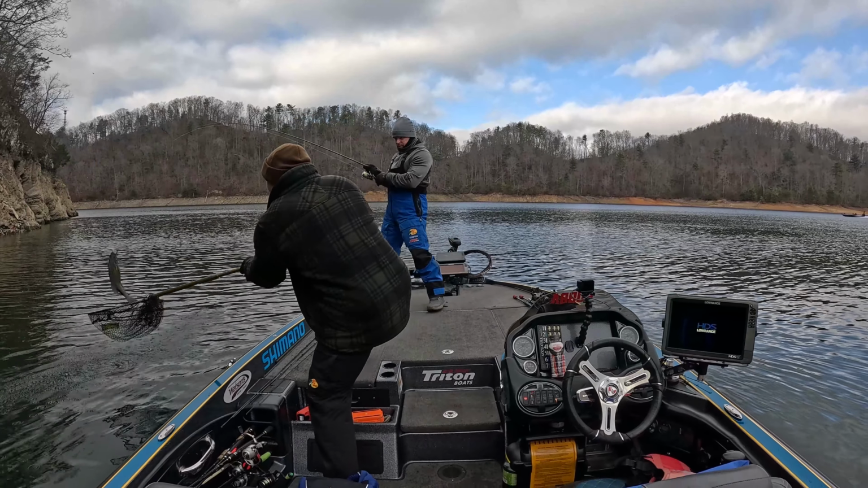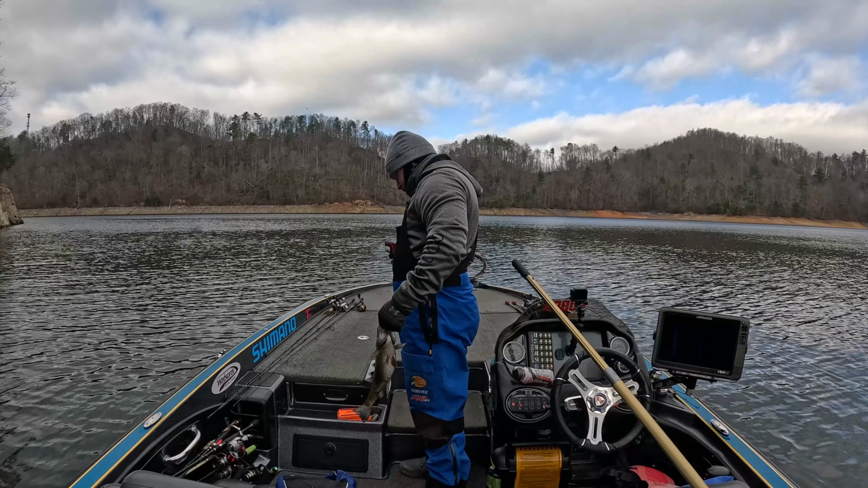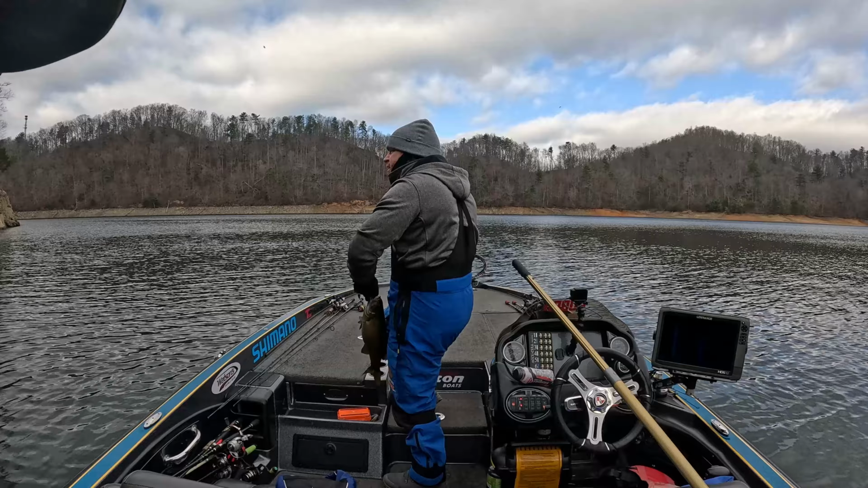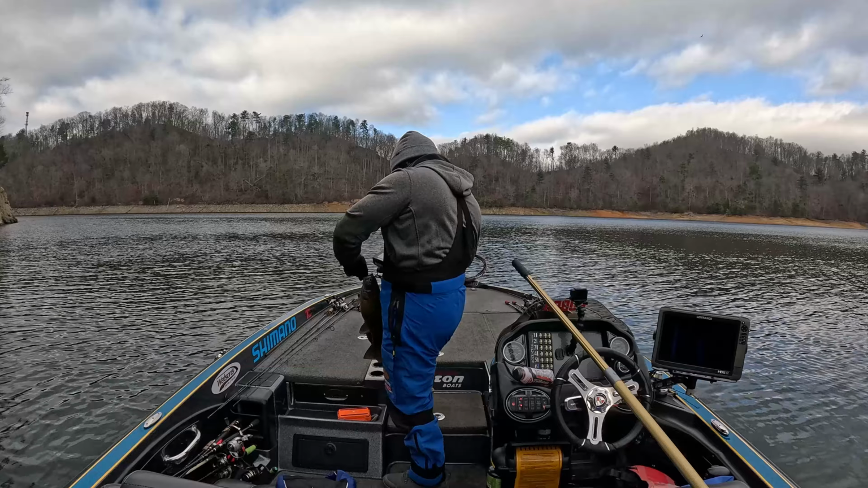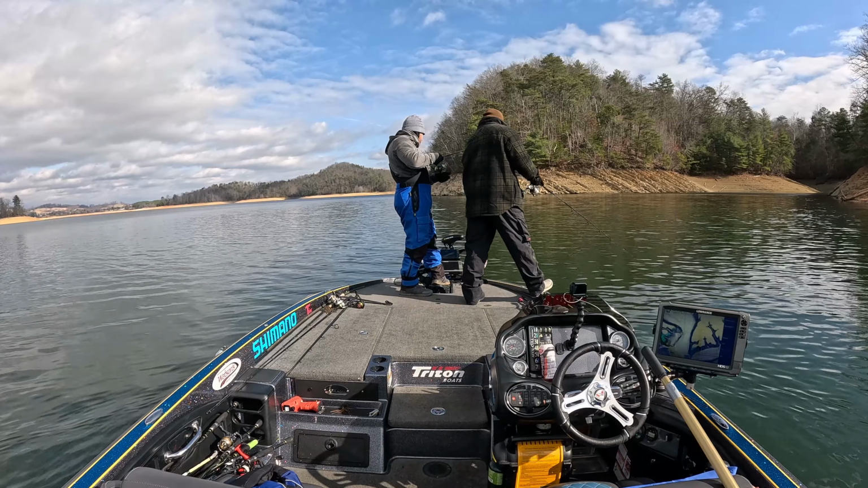But again, my best luck with fish that were biting on the scope, they were sitting up in that 15 to 20 foot range. And this one here didn't really help. I think it was actually probably about the same size as our smallest one. And then we end up catching another one on the scope right here.